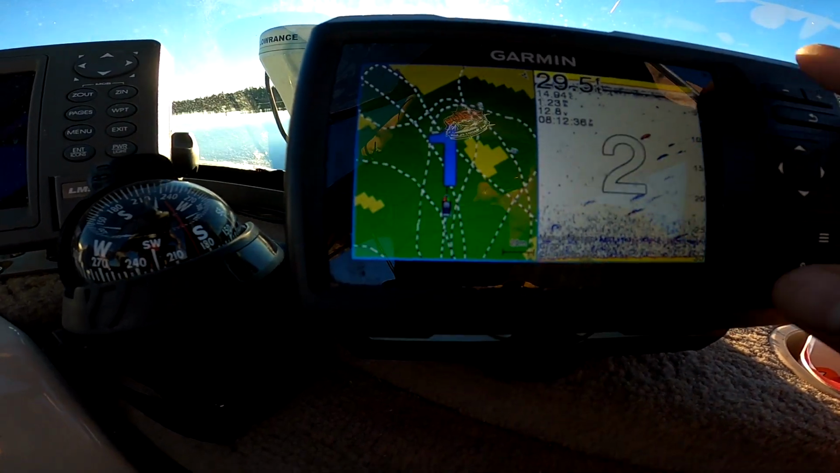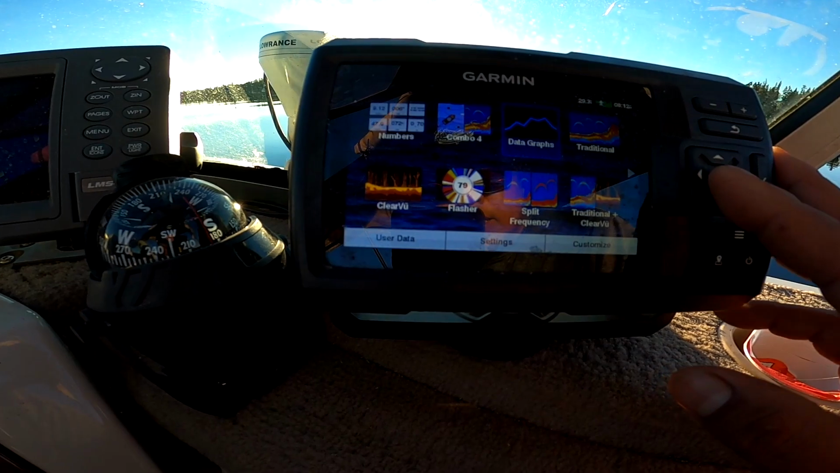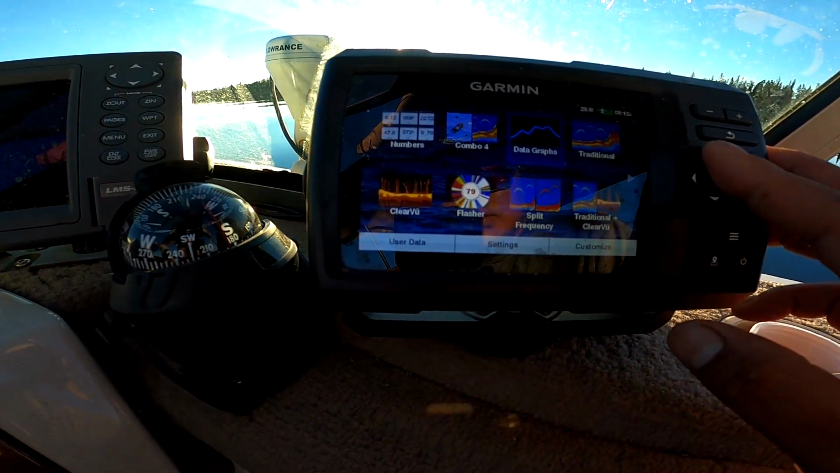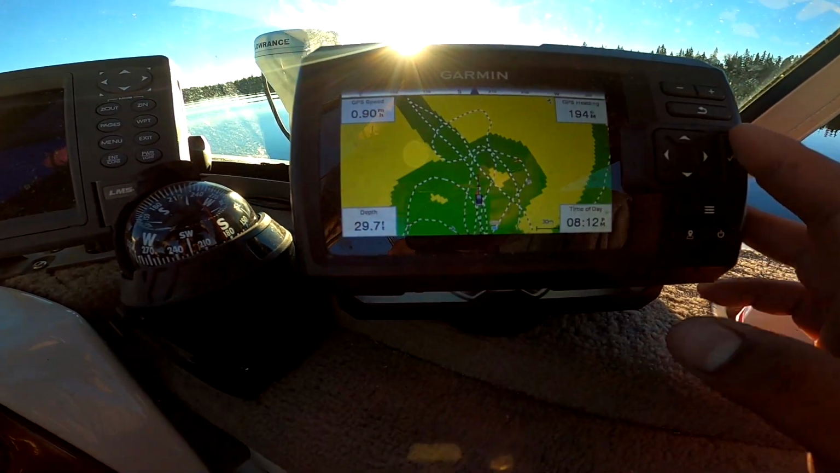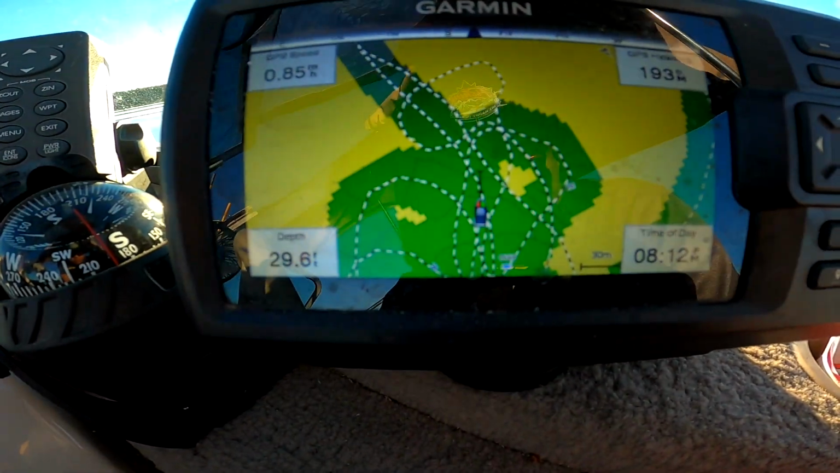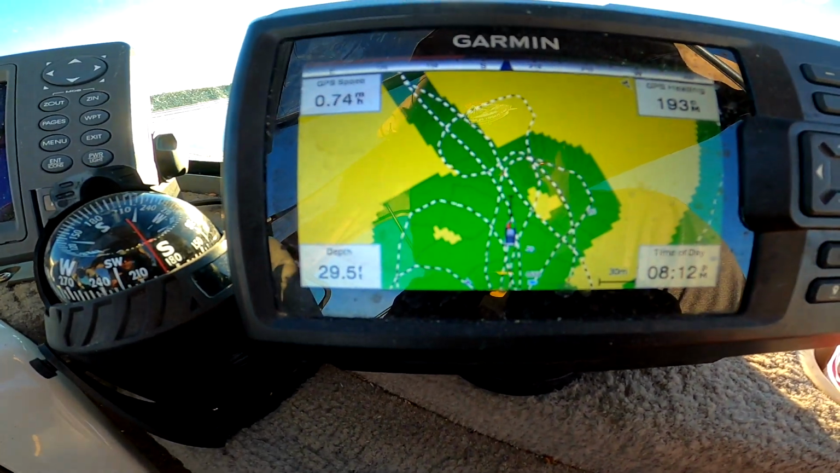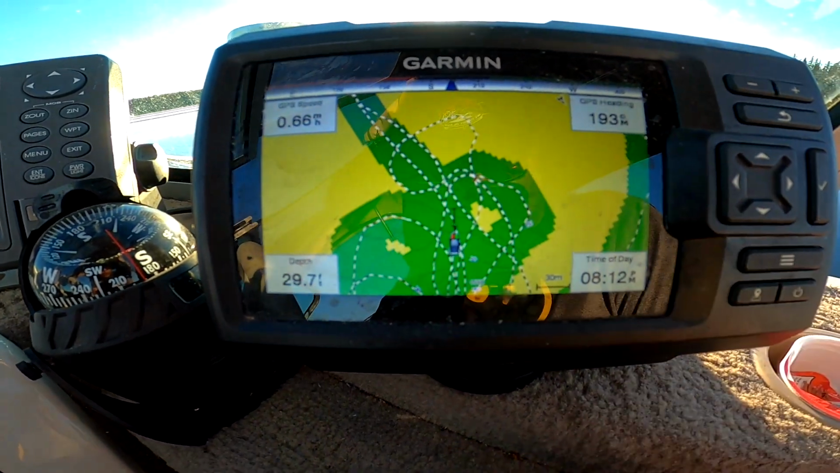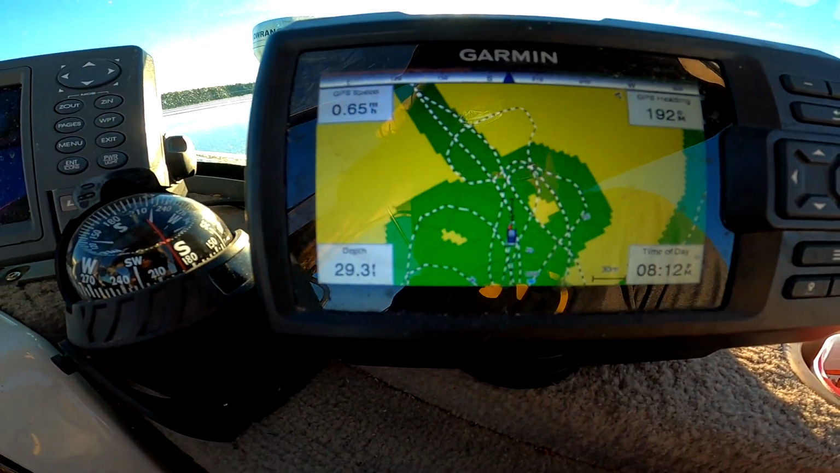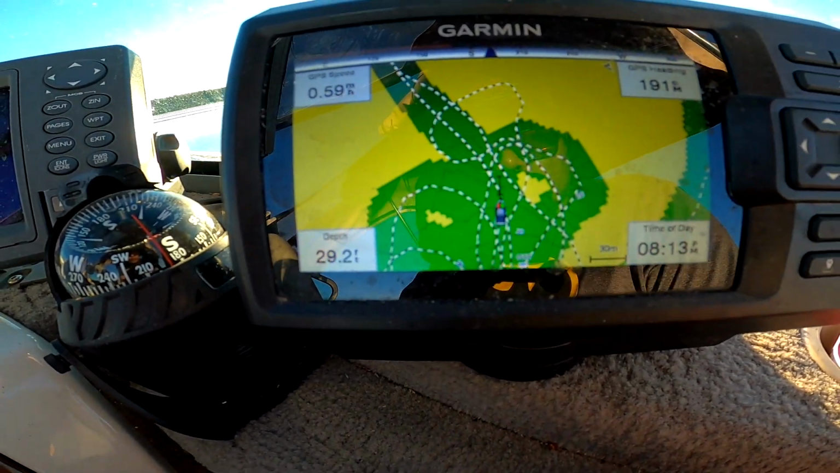Let's go to the main screen just for that. Okay, there you go. Quickdraw map. As you guys can see, there is portions of the screen that is green and portions that are yellow. So basically, when you go to a new place, it's gonna be all yellow. But the problem with that is you're not gonna know the depth chart.